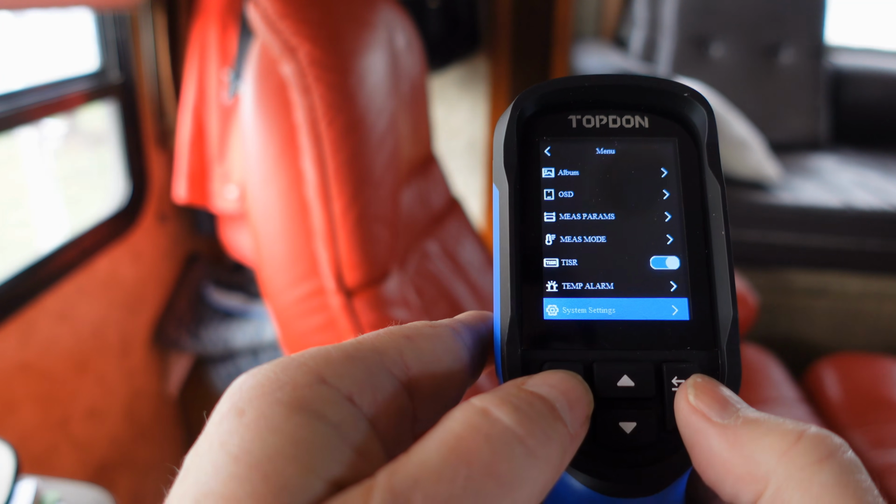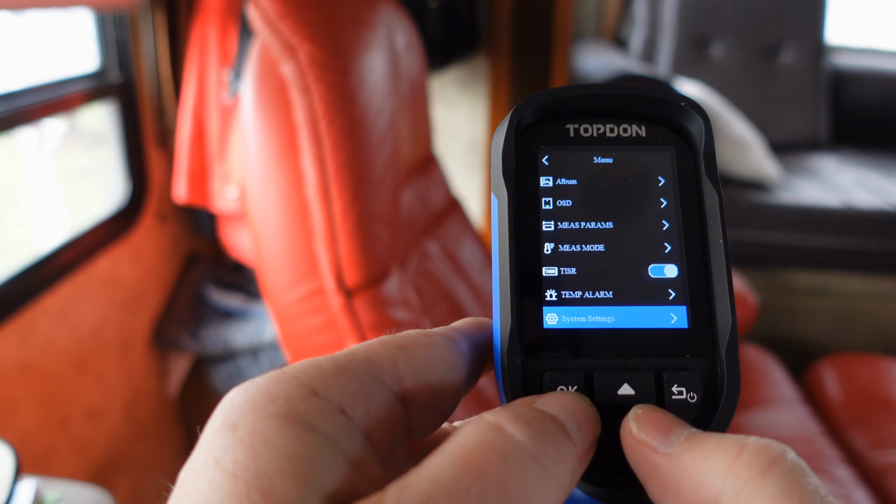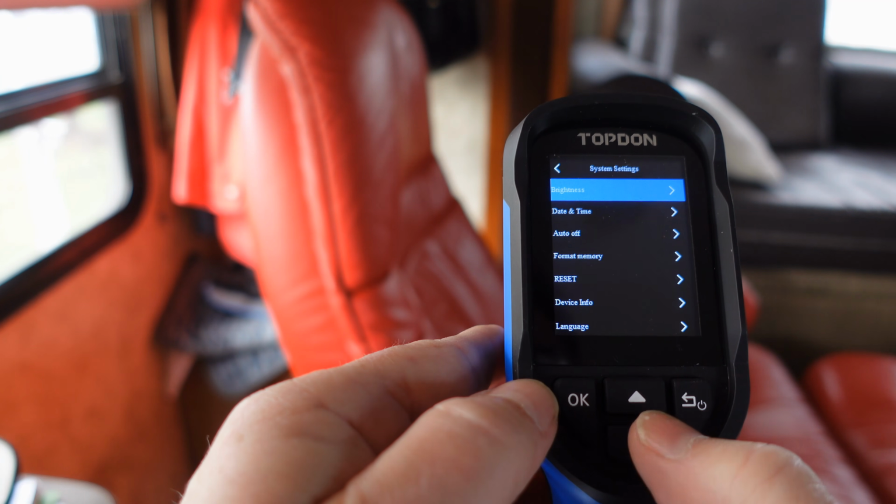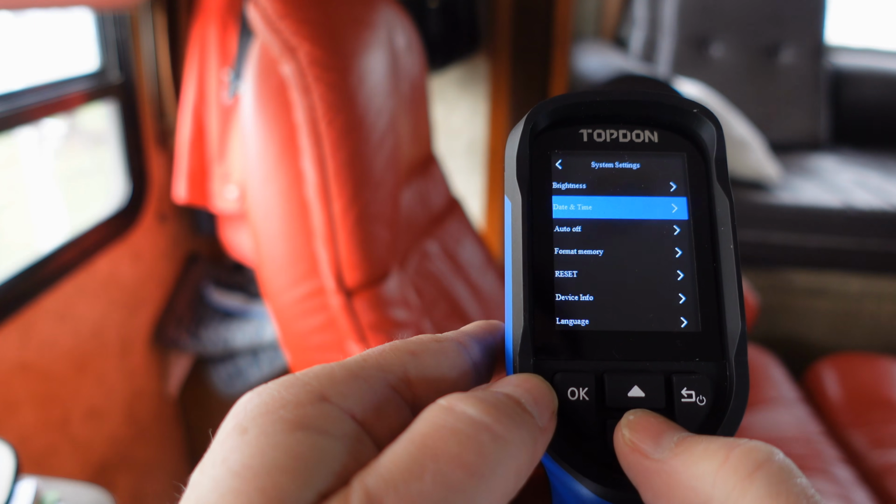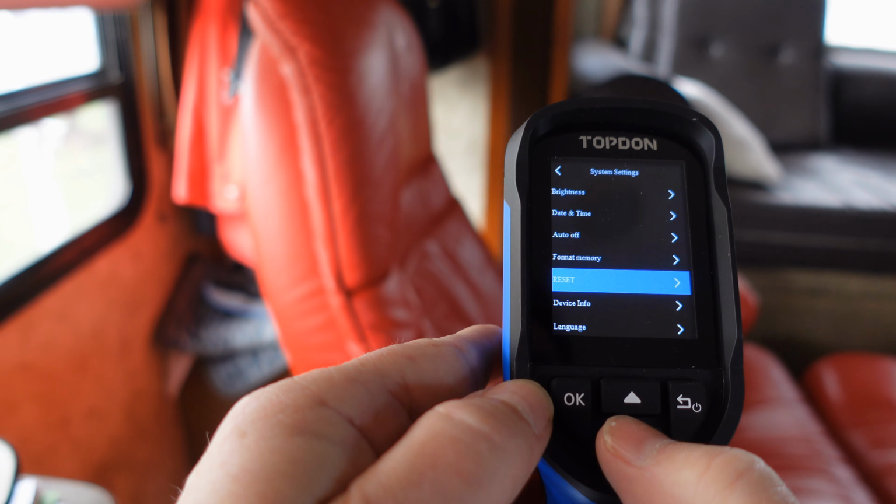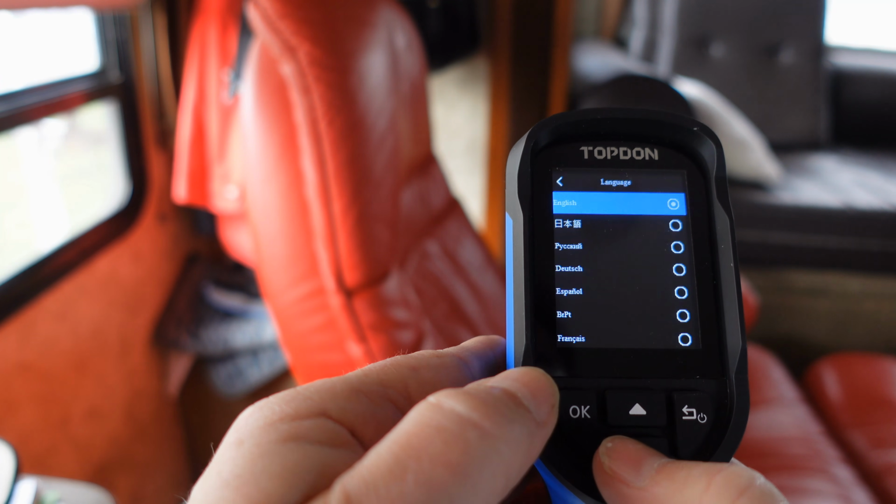And then we have system settings. Go in there, we can change the brightness. Low, medium, high. Date and time, auto off. Format the memory inside. Reset the whole thing. Device info and language.